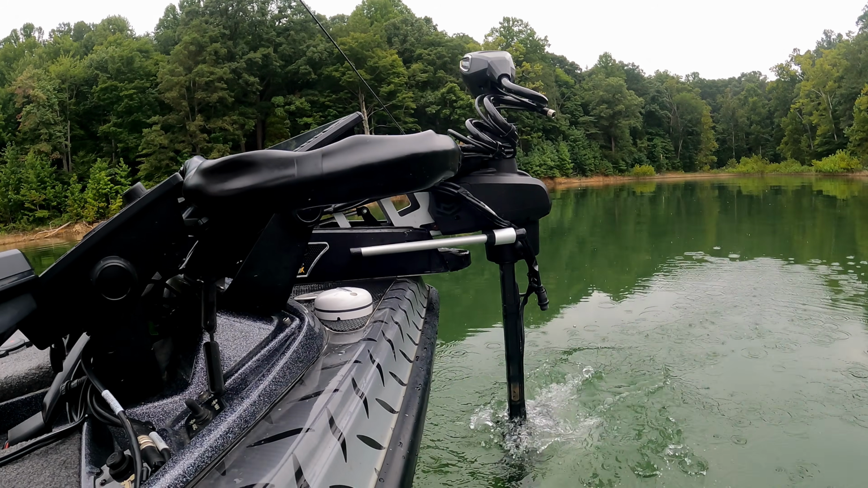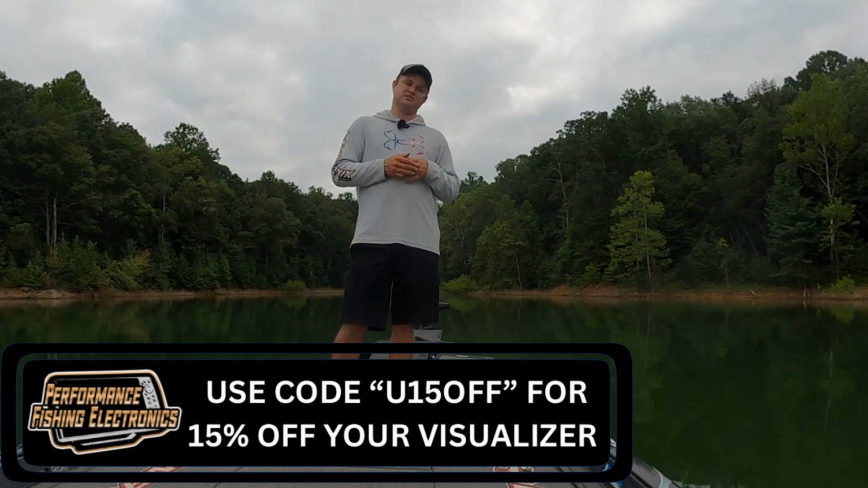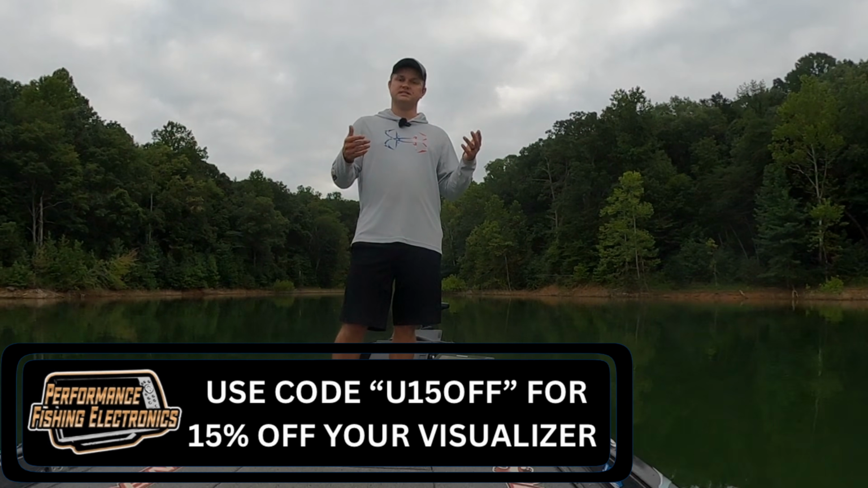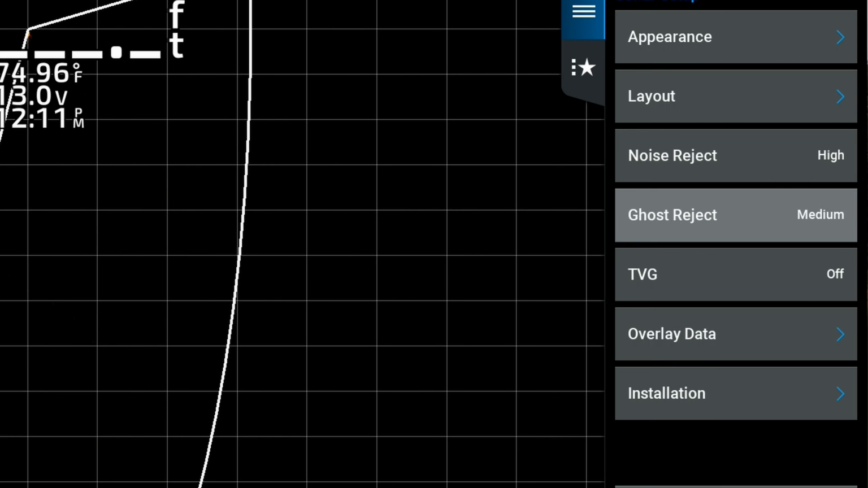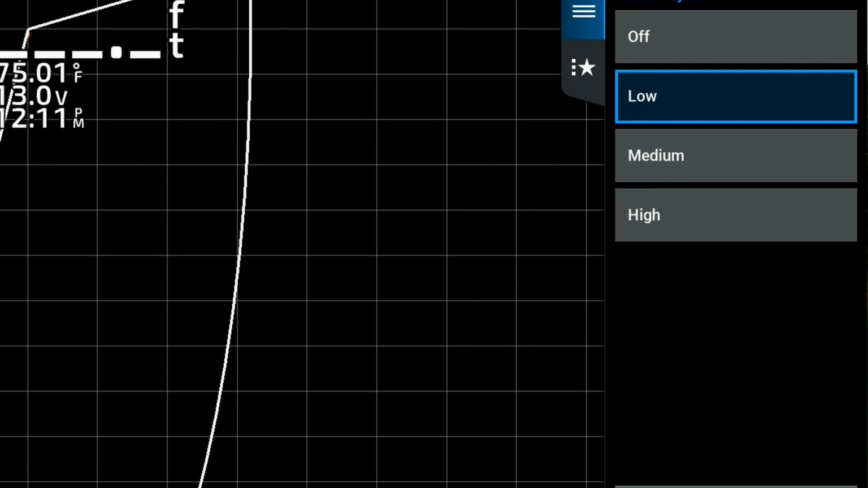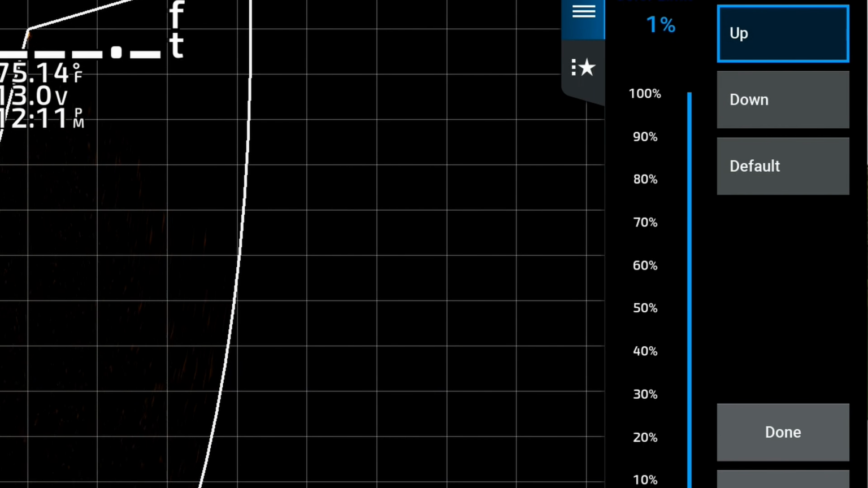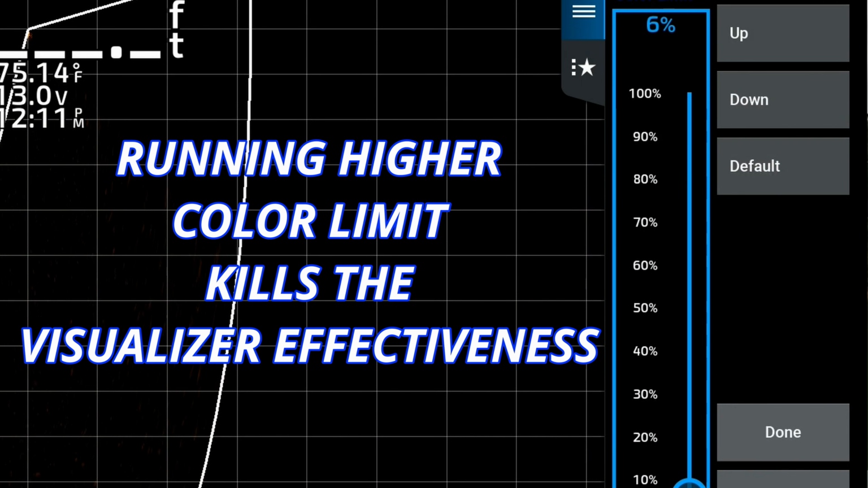The visualizer is not really like a magic box, and it even says that in the description when you go on their website. It's Performance Fishing Electronics is where I got it from, and it even says this is not a magic box. You still have to have your settings right. Too much filtering with your settings is going to take away the effectiveness of that visualizer. But basically the visualizer is just a box.